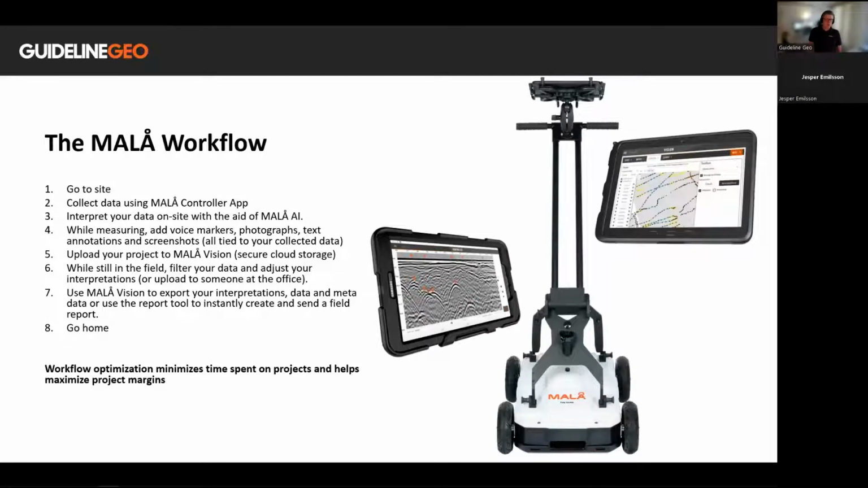The MALÅ workflow, which we would like to propose, is significantly shorter and more effective. You would go to the site. You would use the MALÅ Controller App to collect your data. Then we are making it possible to interpret your data on site with the aid of MALÅ AI.